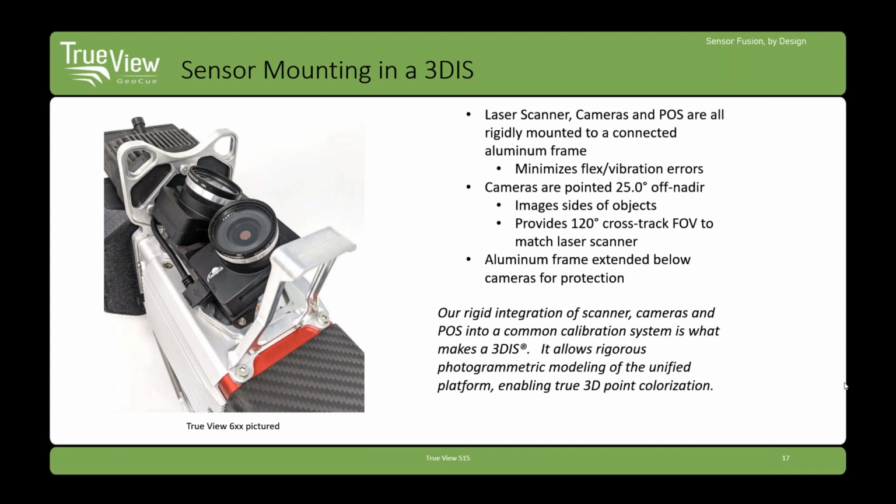One of the tricks to being able to do a 3D imaging sensor is that you have to be able to simultaneously calibrate three things, and that is the laser scanner, the body frame of the system, including the position orientation system, and then the camera. So everything has to be in a very rigid system. You fly it multiple times, you land, you put it in the carrying case, all these different things, and it has to maintain that alignment. That's pretty difficult to achieve, but we've managed to do that through the techniques that we use with aluminum and rigid mounting. And this has turned out quite nice, and it makes our ray tracing colorization possible.